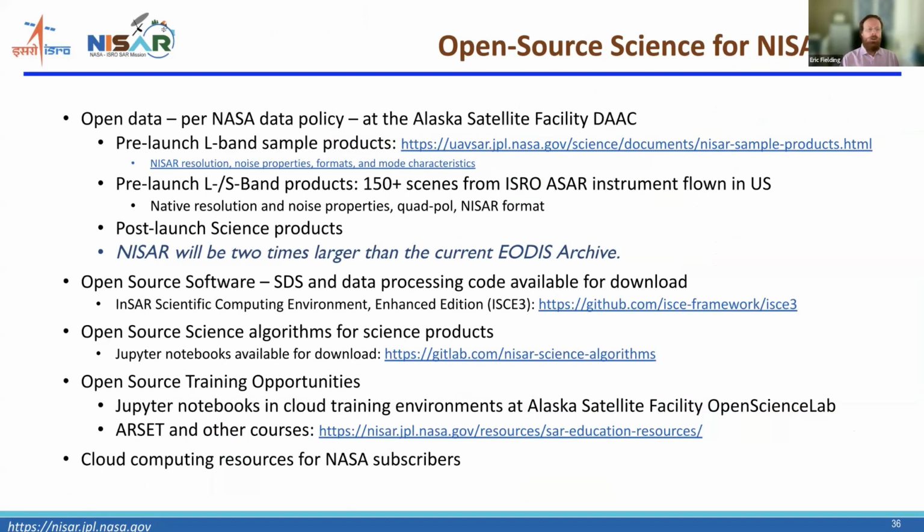We've now released these pre-launch L-band sample data products. There's both that I'll talk about in a minute. And there's also data from the campaign that was flown a few years ago, where ISRO built an airborne radar system that was brought to the United States and flown on the NASA airplane.